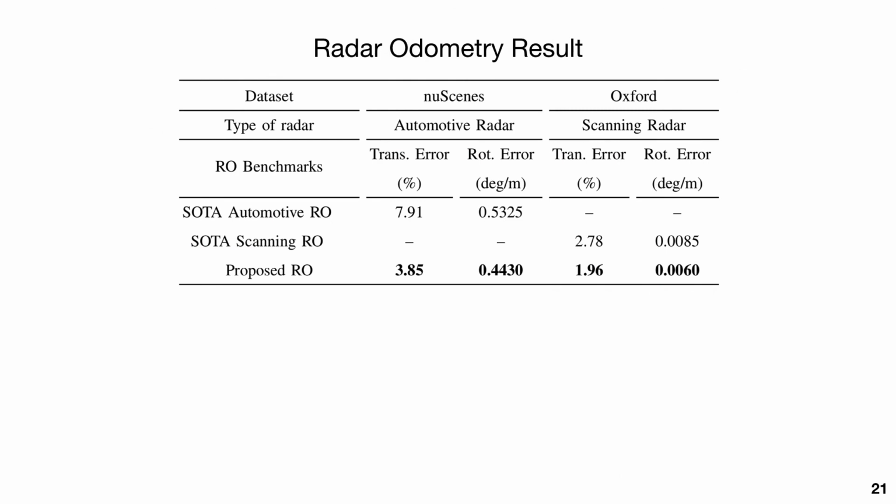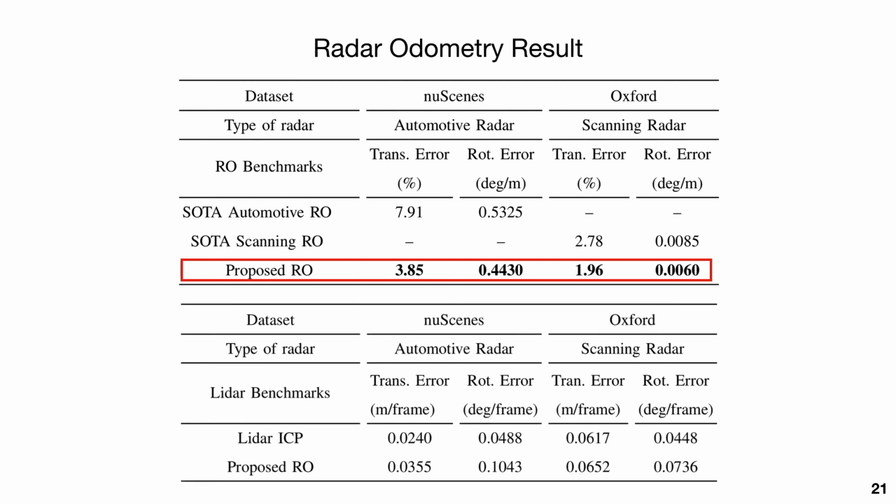The experiment shows that our radar odometry outperforms the previous automotive and scanning radar odometry methods. In addition, we show a comparison between the proposed radar odometry and the LiDAR odometry achieved by consecutive ICP scan matching. Both the automotive and scanning radar odometry achieve centimeter-level accuracy as LiDAR odometry does, and the automotive radar odometry shows competitive accuracy with scanning radar odometry, although the automotive radar has relatively low accuracy and resolution.